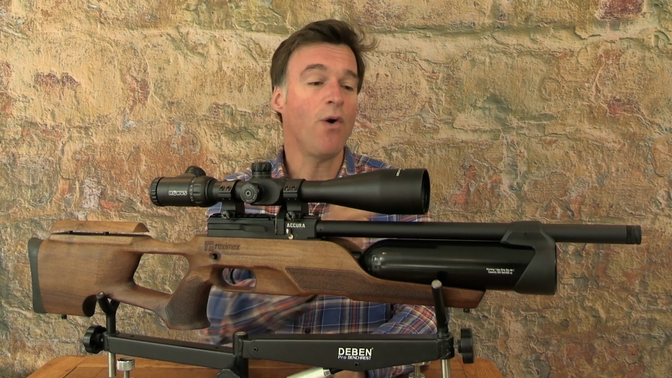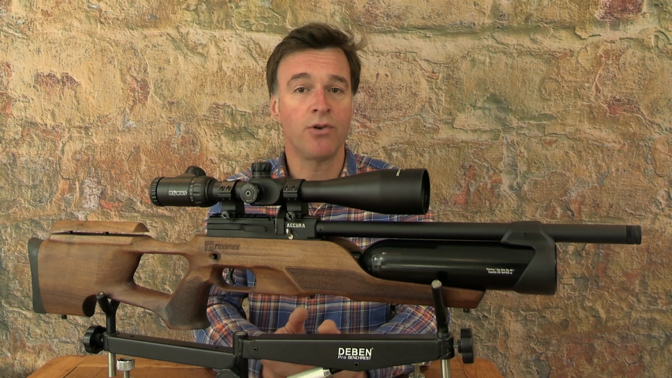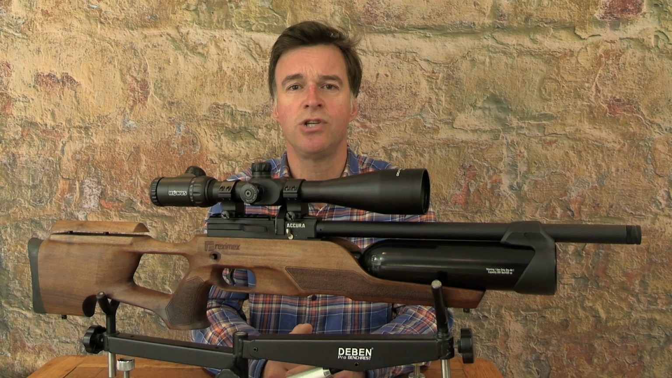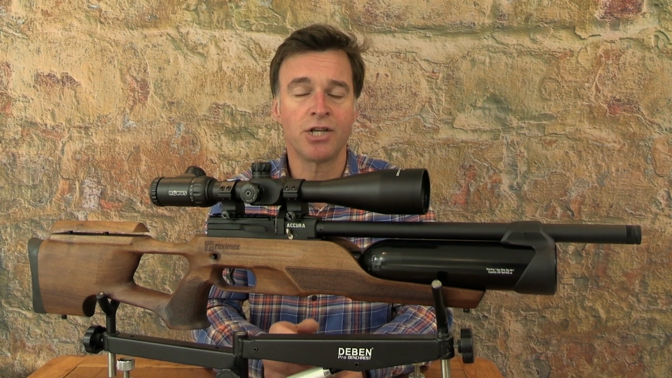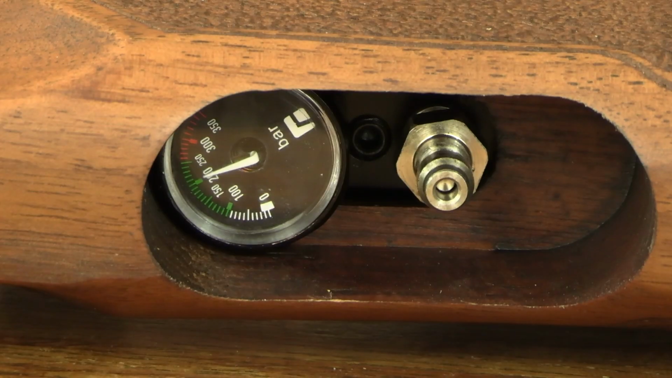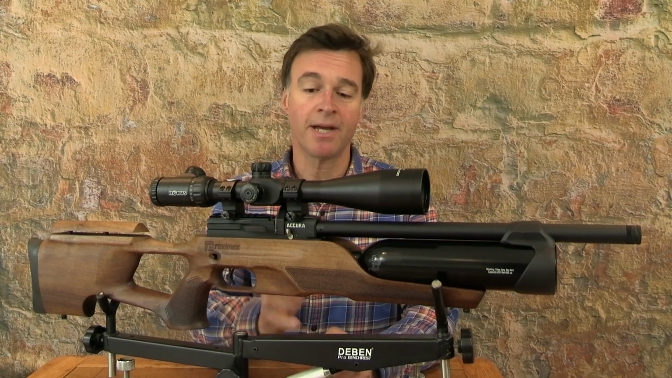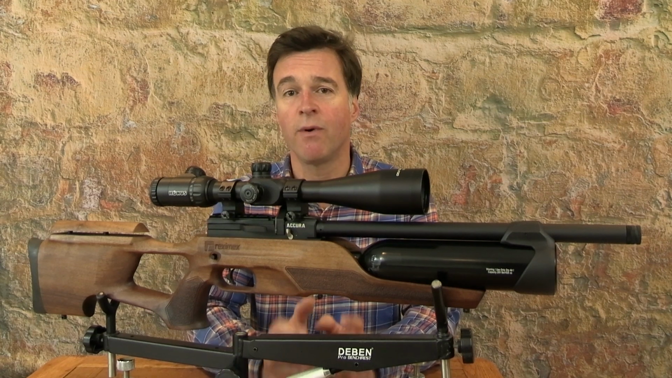The Accura has a 425cc bottle. Maximum fill pressure is 250 bar, and from that you can expect about 145 shots in .22 caliber and around 120 in .177. Now, air pressure is displayed on a clearly marked gauge that's sunken into the underside of the fore end, and when it's time to refill, the inlet is next to that gauge and you simply couple up with the supplied Foster connector.